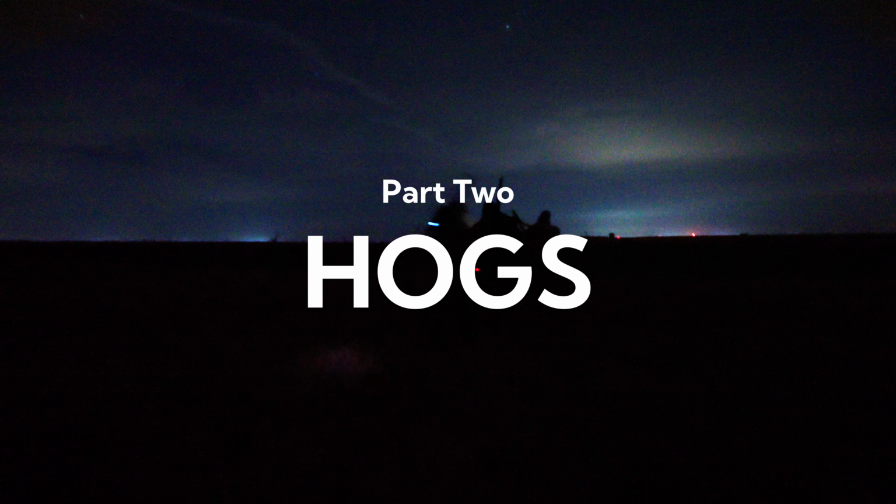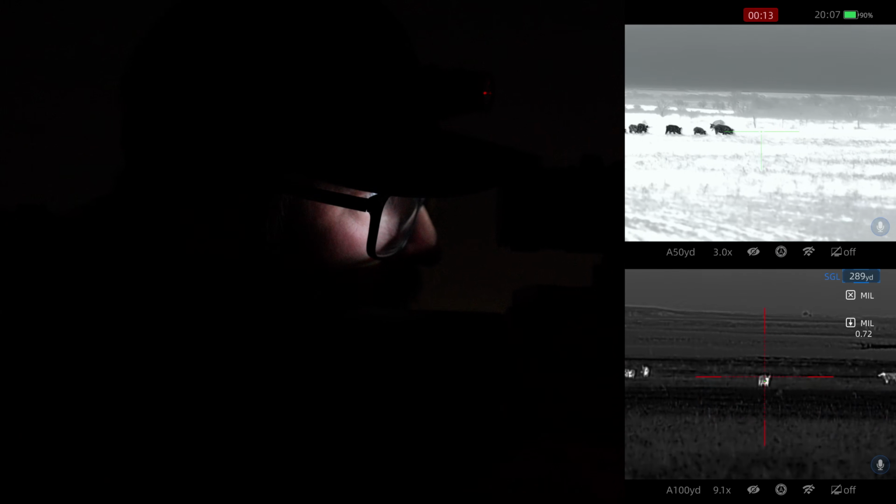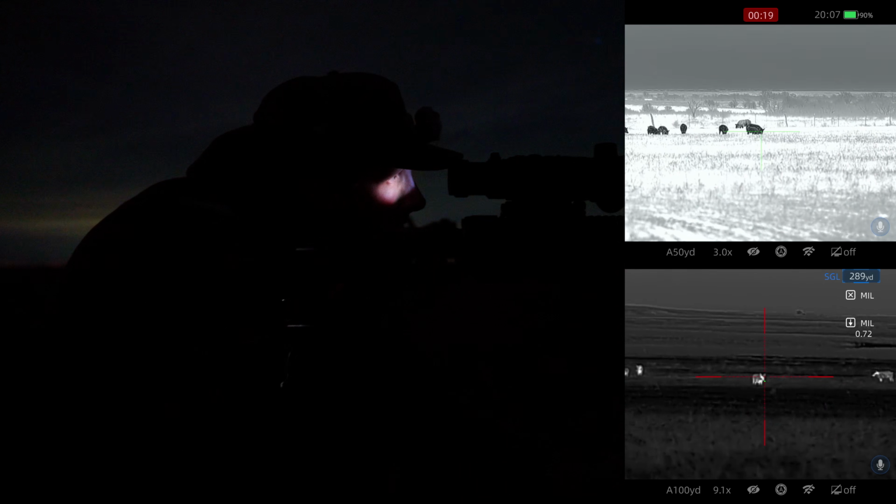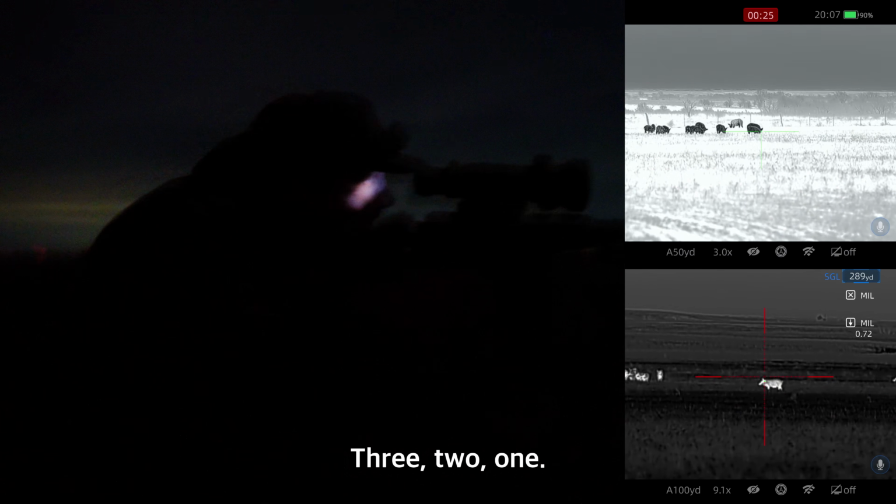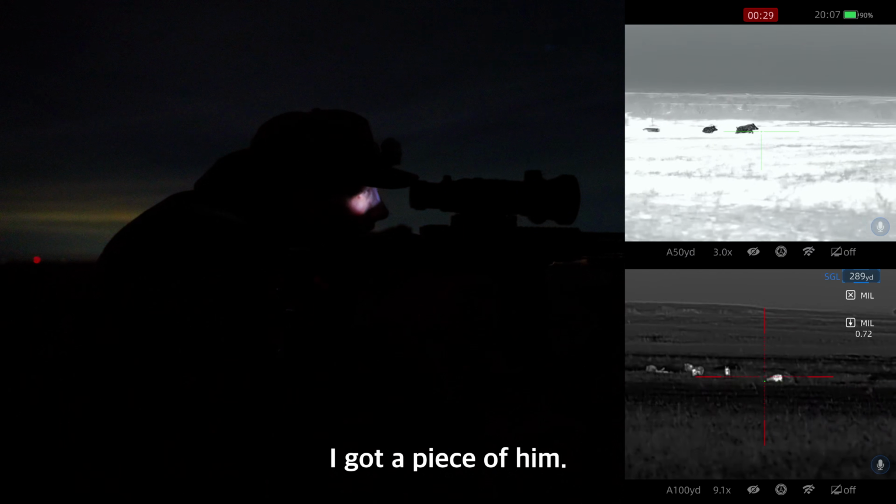So with pig hunting, we always have a little bit different tactic than with coyotes because it's kind of the opposite. Coyotes, we're trying to call them in so we can see them and shoot them. Pigs, we see them, get as close as possible, and just let loose. Is everybody good? Yes, sir. Okay, about to start the count. 3, 2, 1. Got a piece.